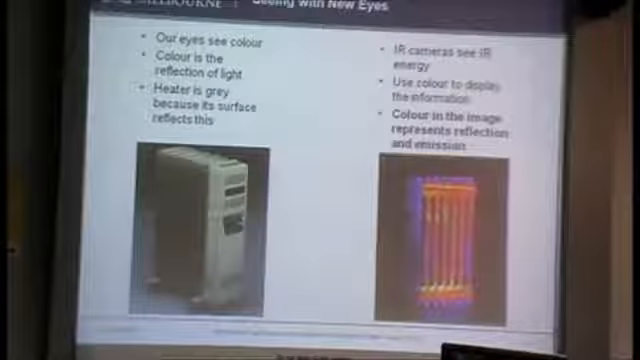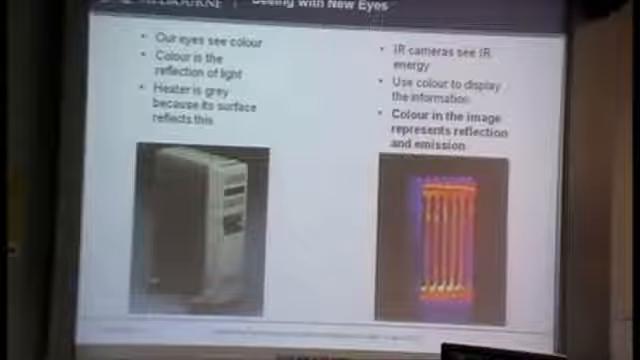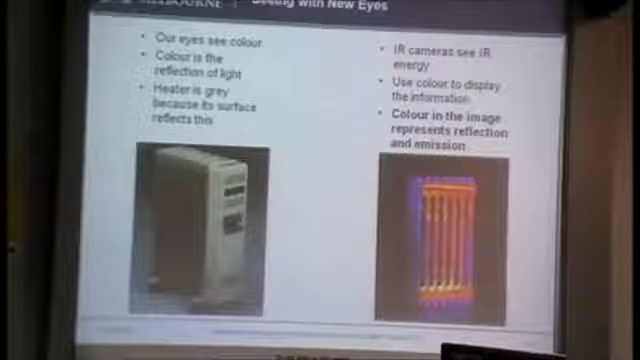When we see it in the infrared, it's different. It's not looking at a reflection of the infrared, it's actually looking at what's being emitted, thrown out by the body itself. This is where it's different.